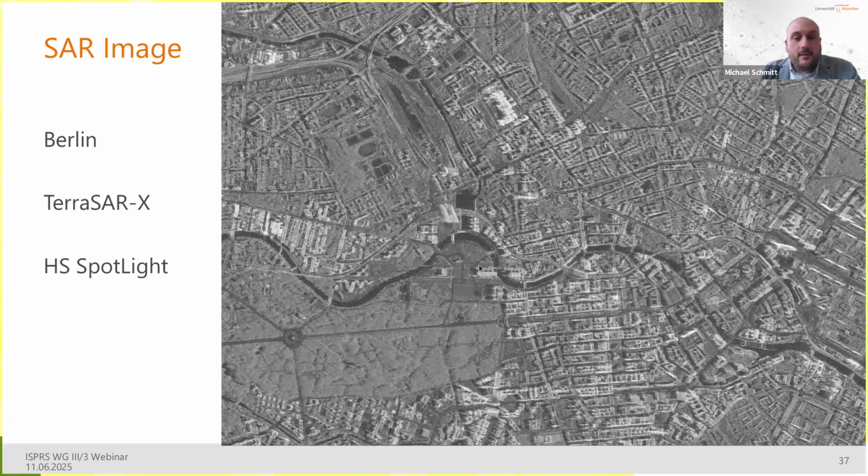You have the Park Tiergarten here. You have the Berlin Central Station here. You have the Spree River here. So people who know Berlin will recognize the structure. And this was the input at test time, or evaluation time, to our models. This is the LiDAR ground truth.